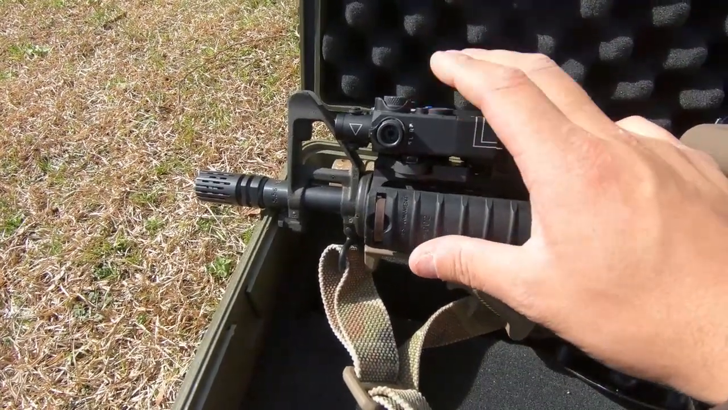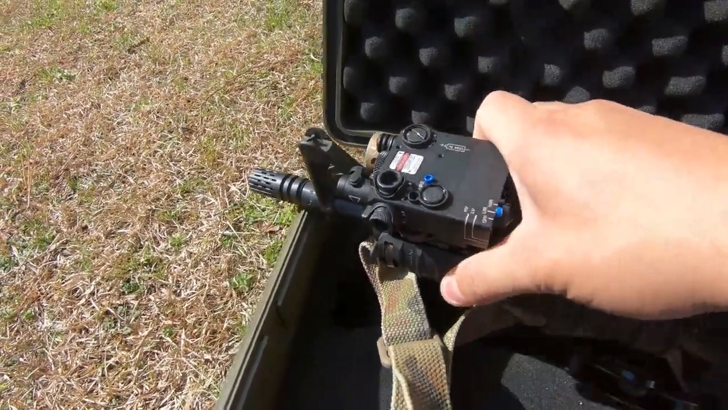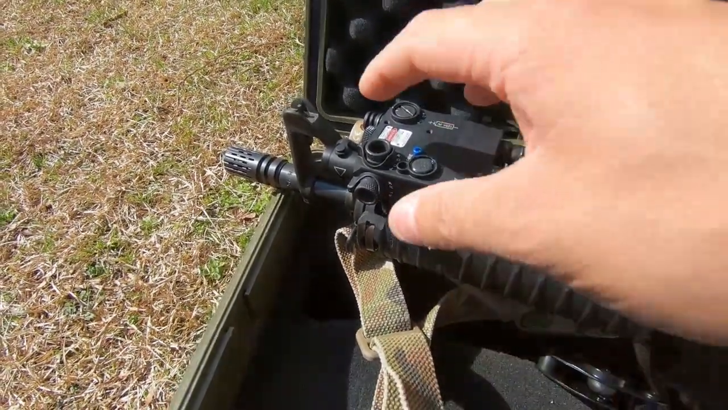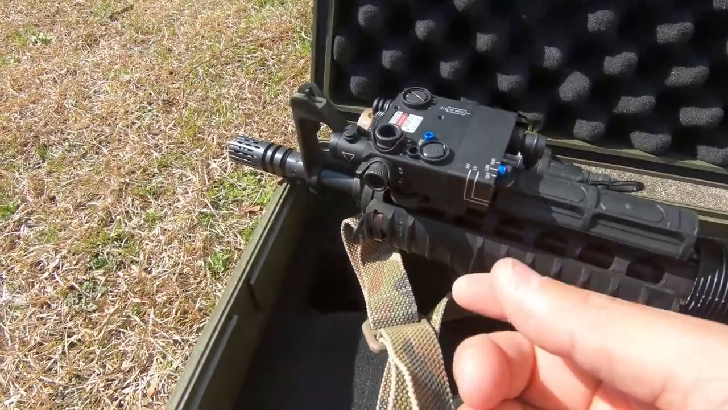Now these go from $800 to $1,000. You shouldn't have to replace the mount. So Steiner, if you're watching this, you guys need to fix your mount. Something as advanced as this, you guys should have a really good mounting system.